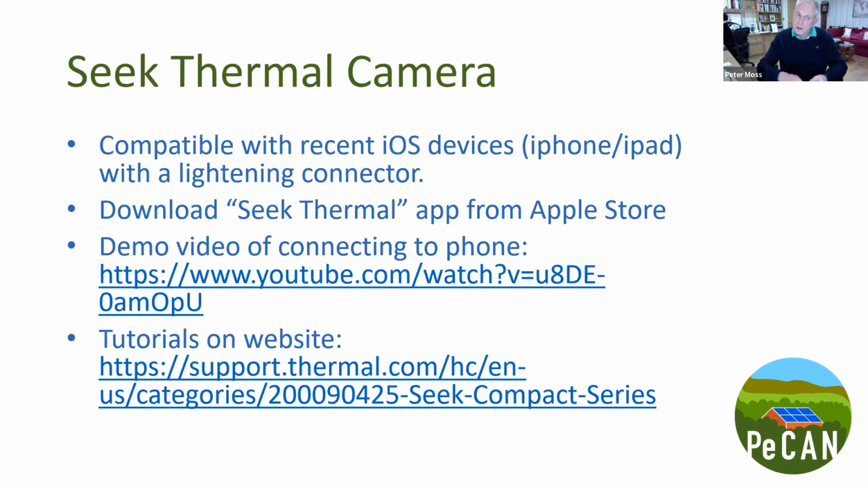Let's get on to the camera itself, I guess. Maybe stop sharing for the moment, and I'll just briefly show the camera that we've got. So the camera that was in the video just then was a FLIR camera, which is a fairly well-known make. We've actually got a camera called a Seek Thermal. Now it comes in a little case like this, and it plugs into either an iPhone or an iPad. Unfortunately, it has to be an Apple device, the version we've got at the moment, but we're looking to buy one that would work with